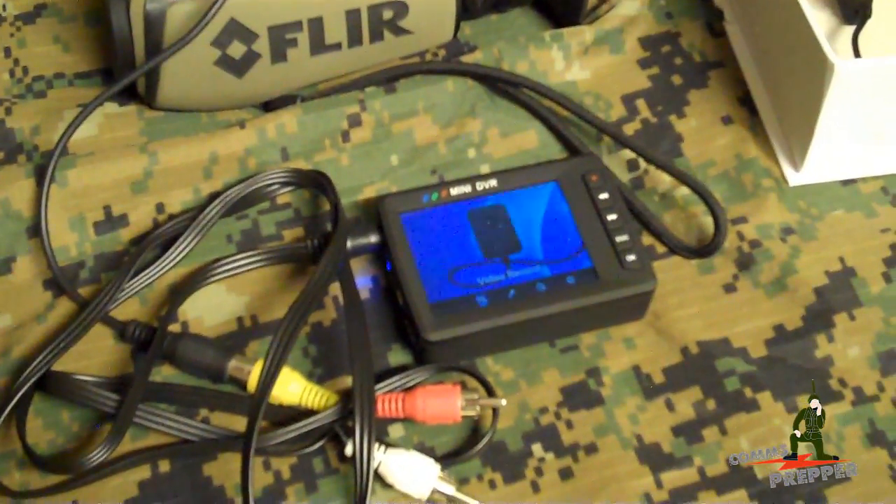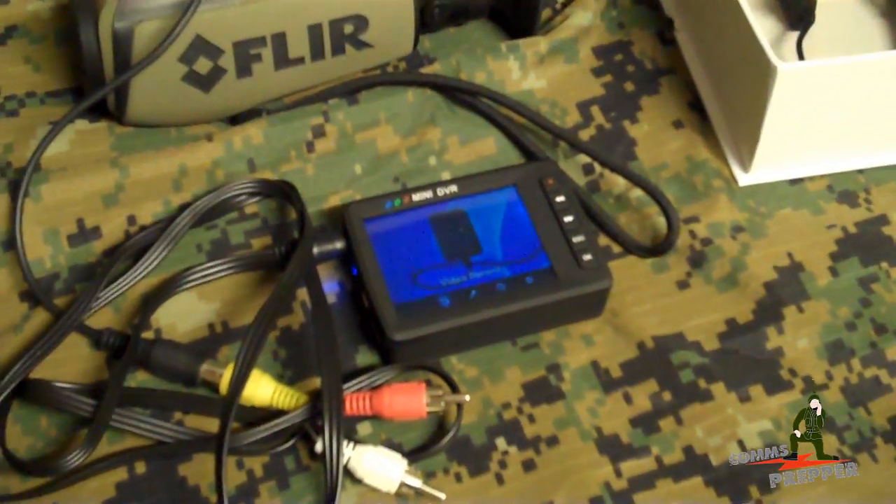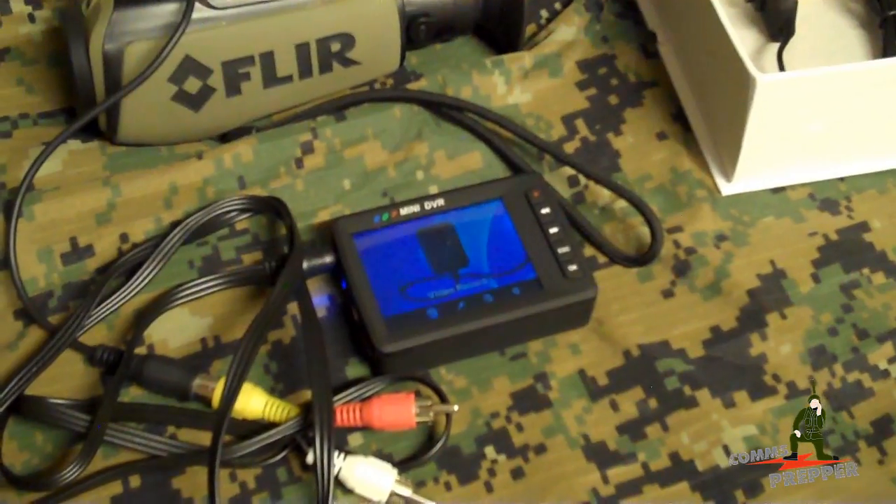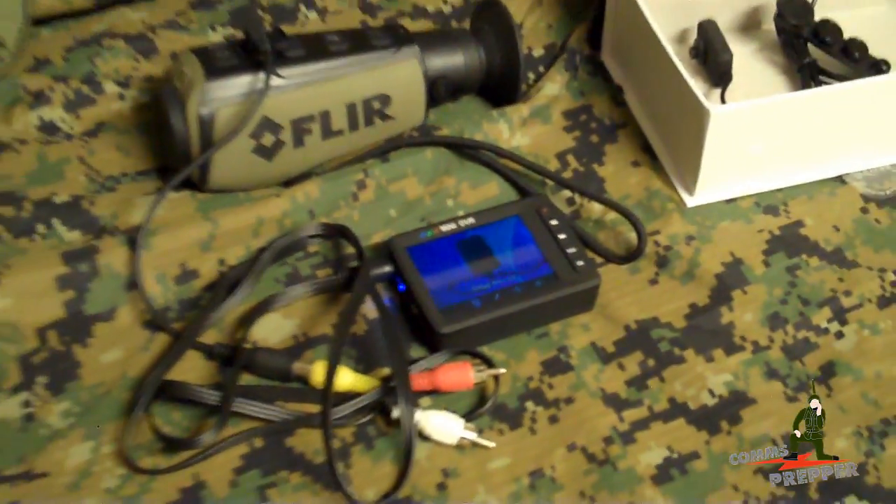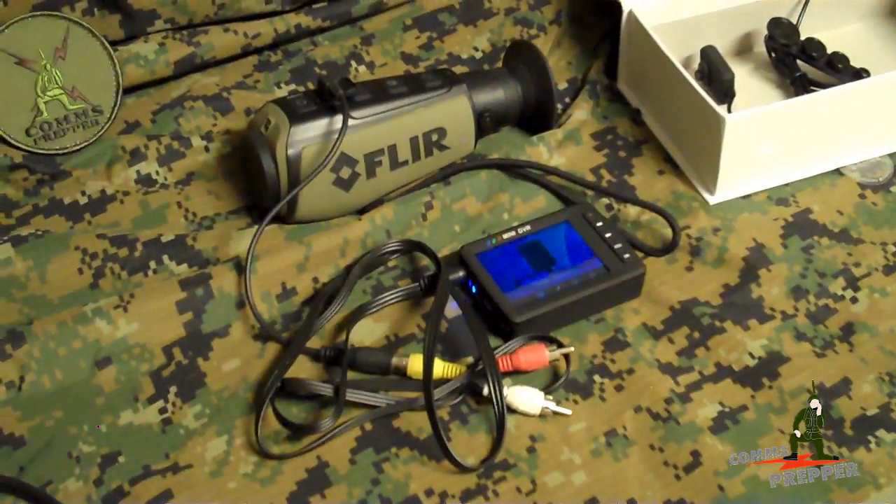And then you use a USB cable to download that video onto a laptop, or in my case a PC, and then you can format that video and post it on YouTube. So we're going to try to make a lot more videos with the FLIR now that I have a way to dependably capture that video.